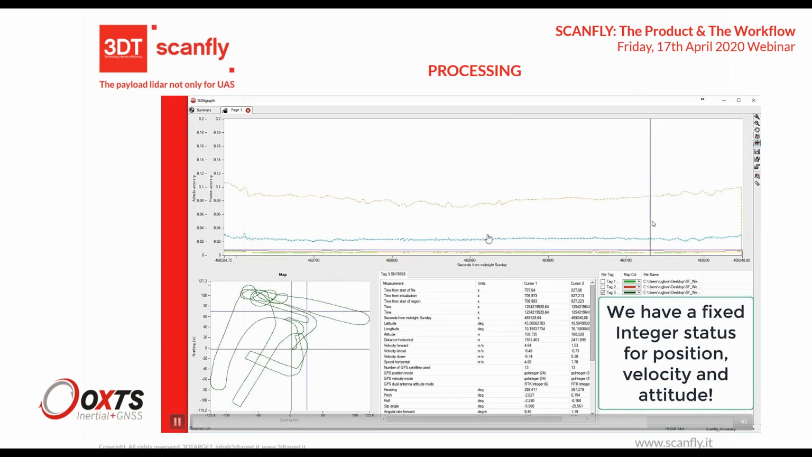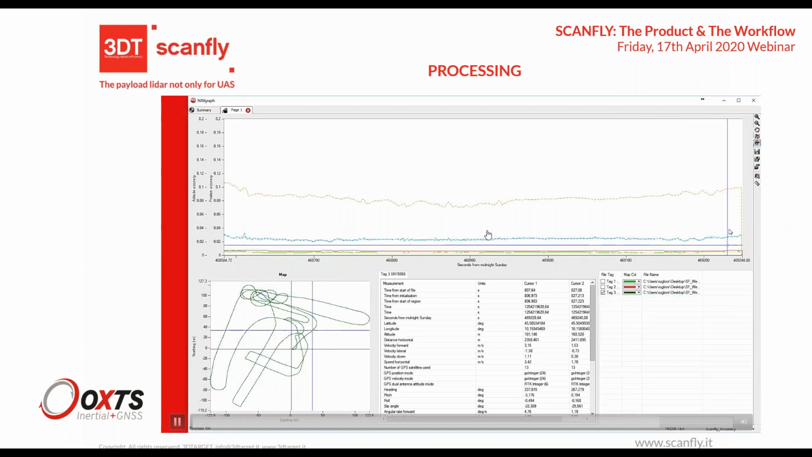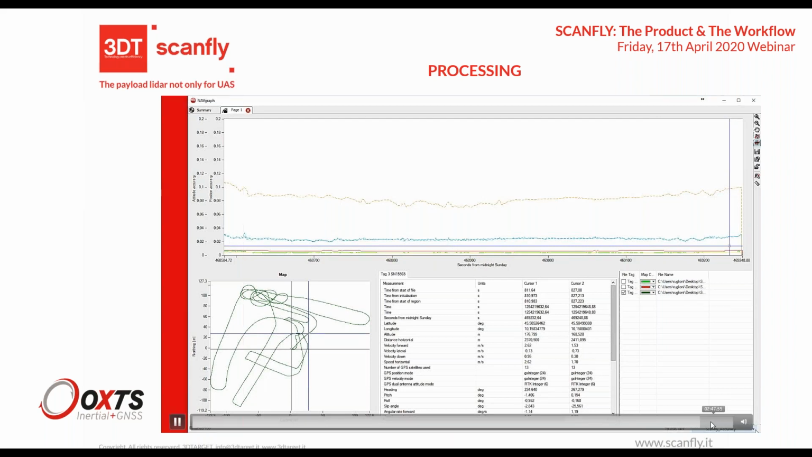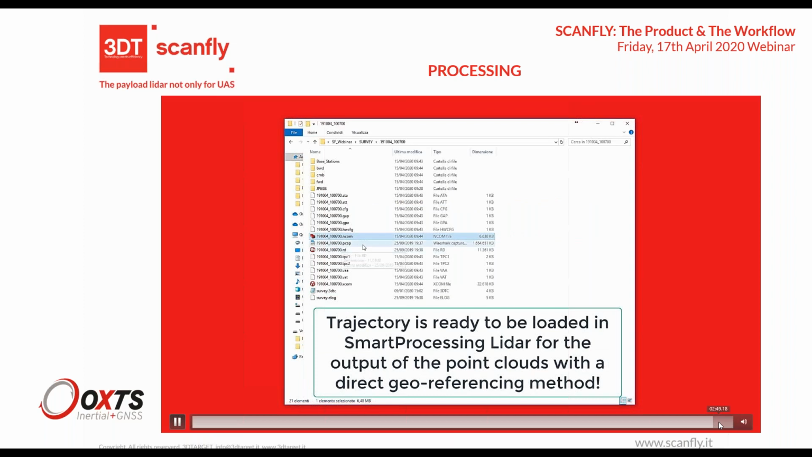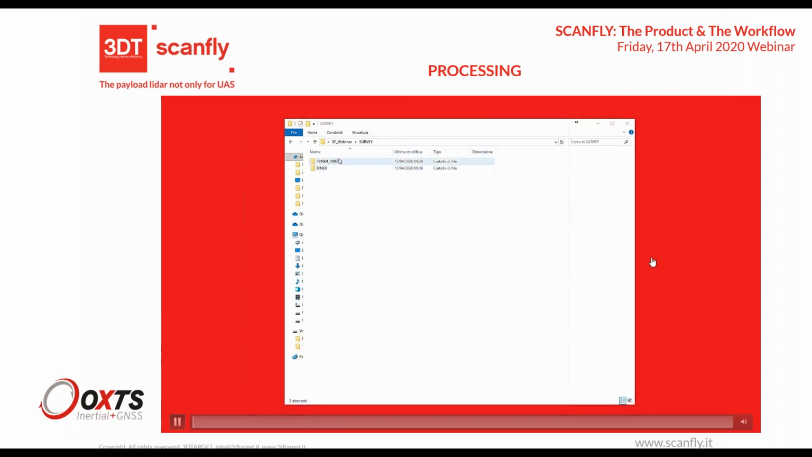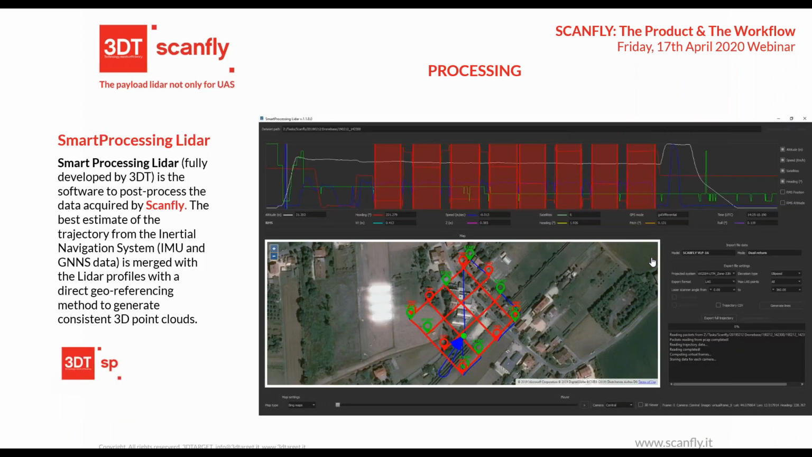The base station we are using and the Scanfly itself have a good correlation, so we can estimate that the final accuracy is less than 2 centimeters. Okay, so we have this file, that is ready to be imported inside the Smart Processing LiDAR.